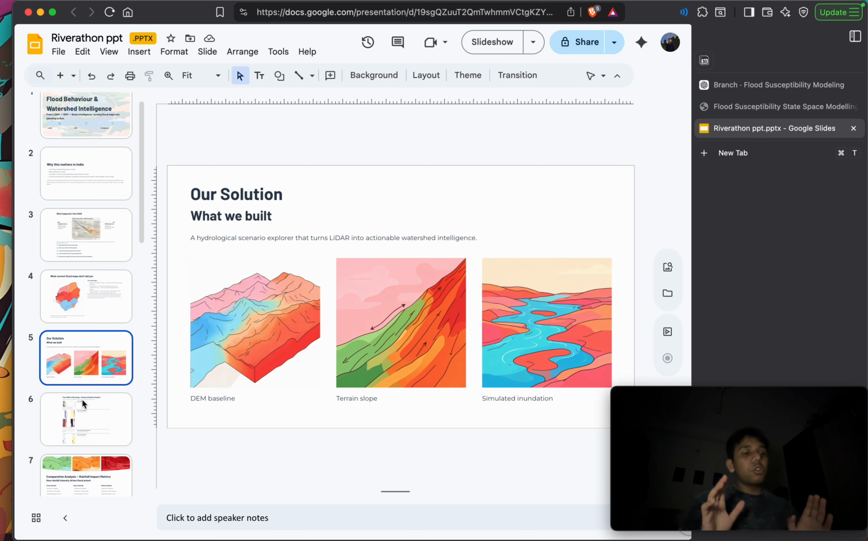Now let's talk about the solution we built. The major discrepancy that we identified was the use of geospatial data, and we solved it by changing the data source itself. As we know, the government is actively promoting the use of LiDAR data, and it is aimed that by 2030 the entire country of India will be mapped by LiDAR and will of course be publicly available.